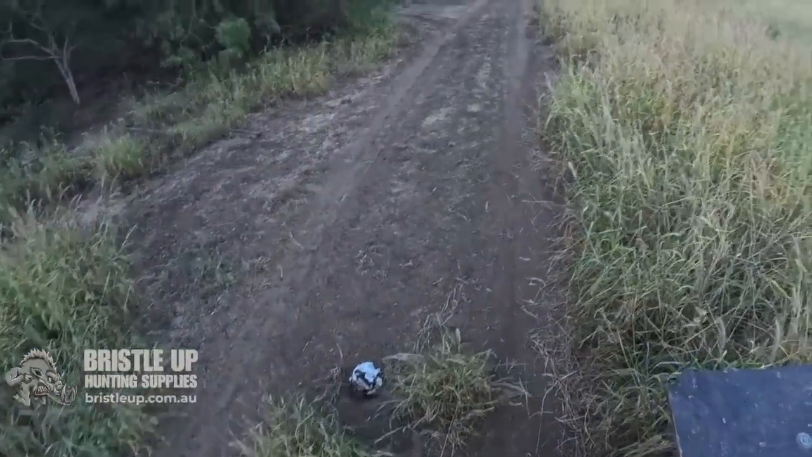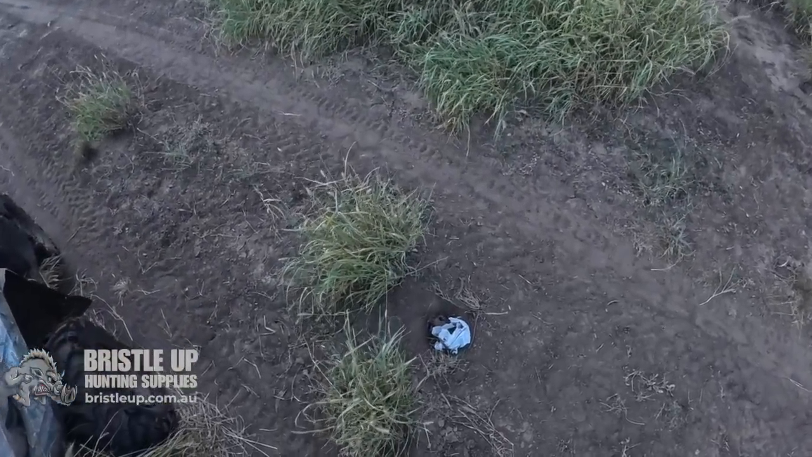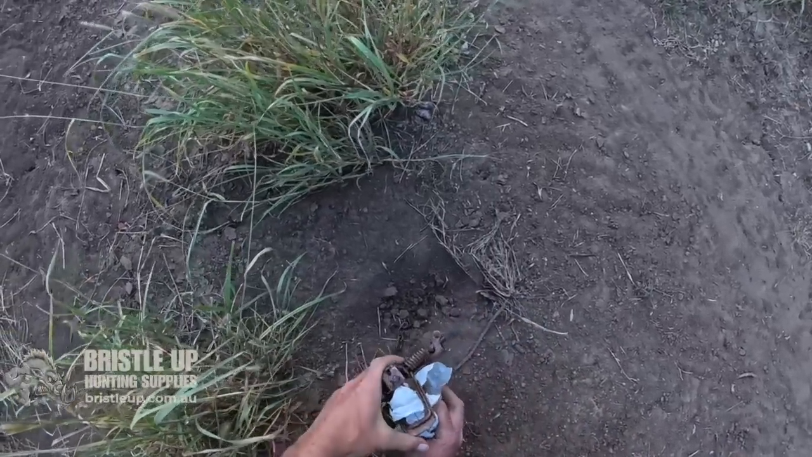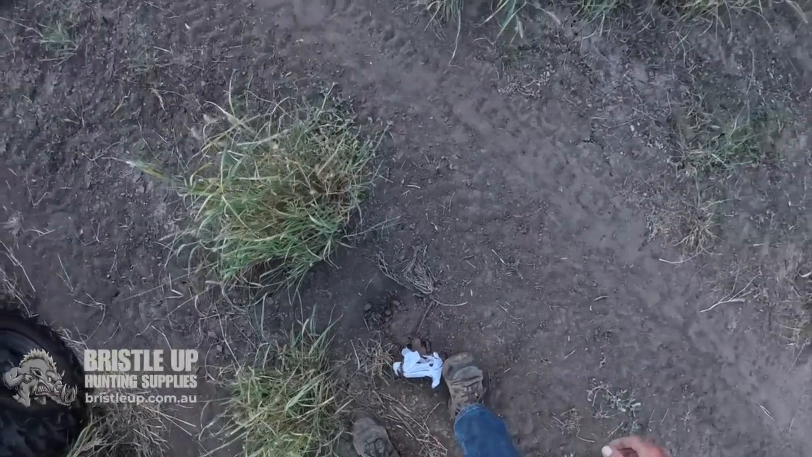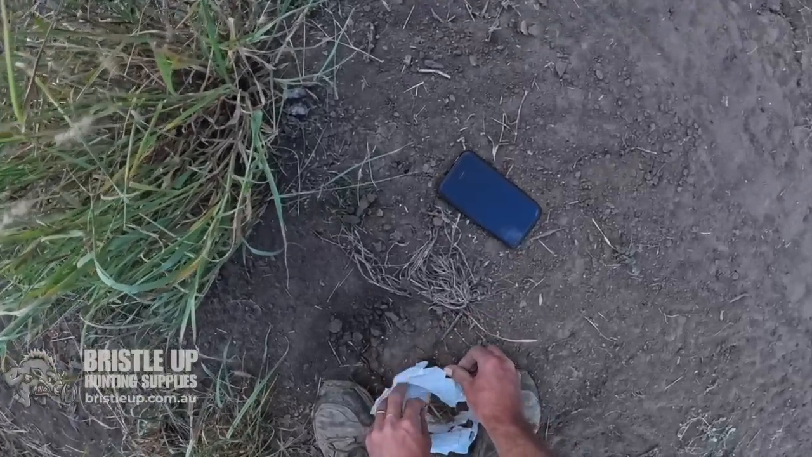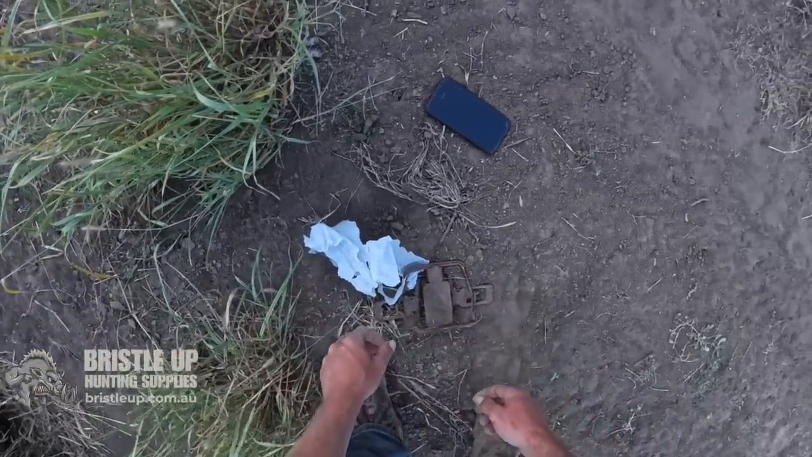Well, that was really dumb. I was just riding back here discussing with Ben our next moves for trapping and ran straight over my trap. At least it was you, not me. I don't think it's done too much damage. Well, it's a quad bike, so. That was a bit dumb, wasn't it?